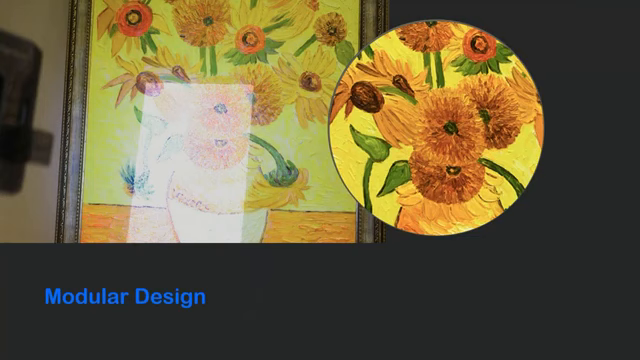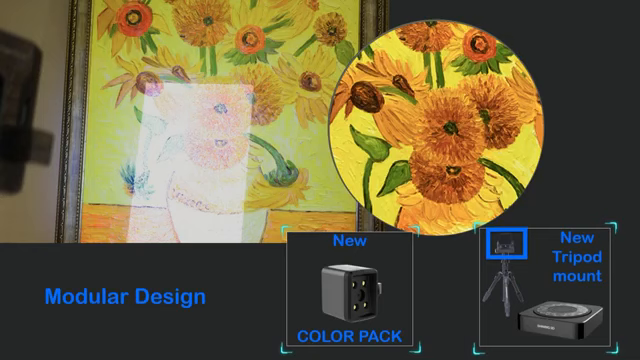As in our other handheld scanners, we have a modular design that remains the same, but there is something new. We have a new color camera, so the color pack will be new for this scanner to match the new scanning field, and the mount for the tripod on the industrial pack will be new as well, as the scanner is now thicker than the 2X and 2X Plus.